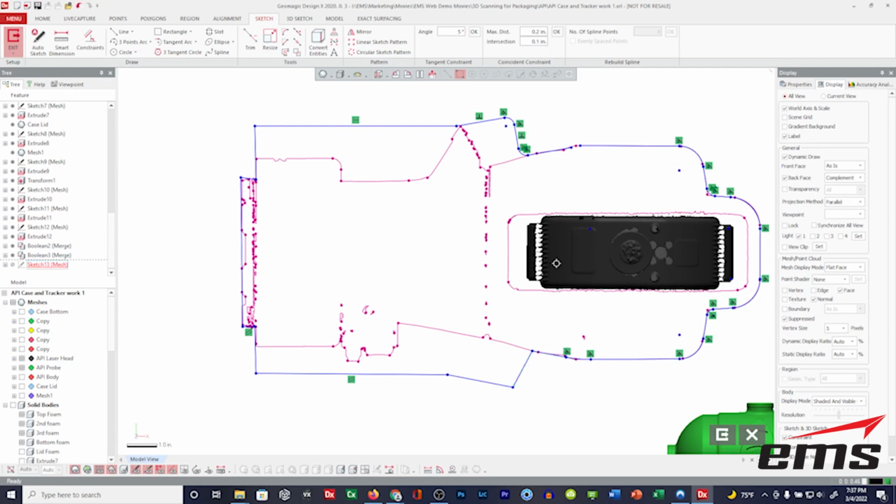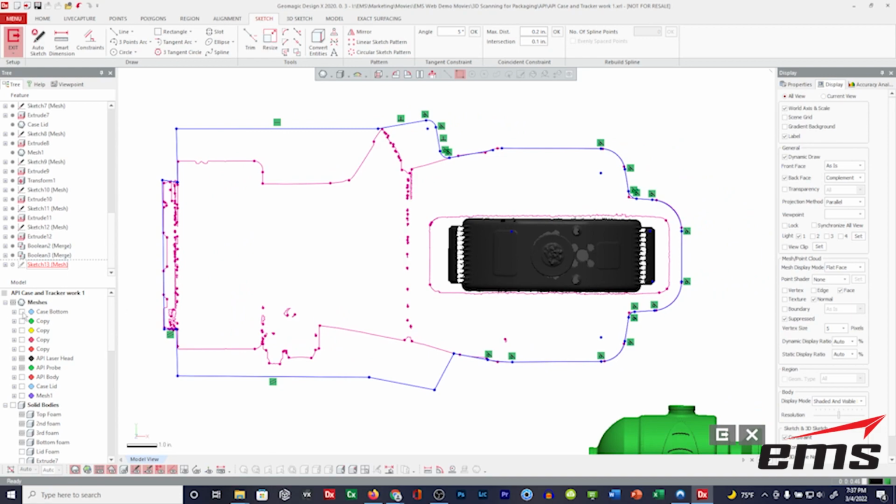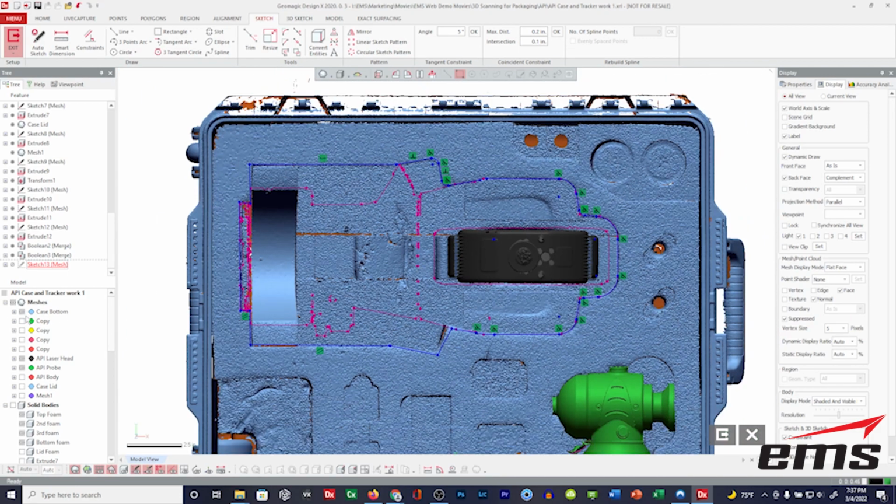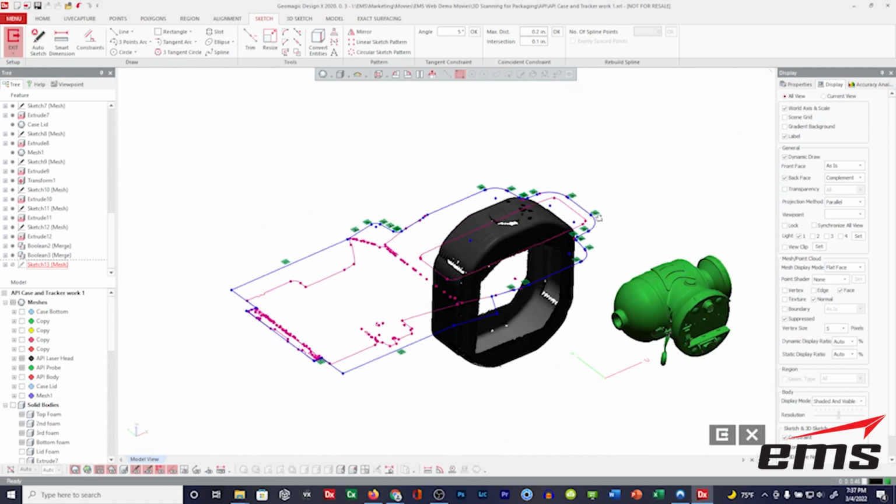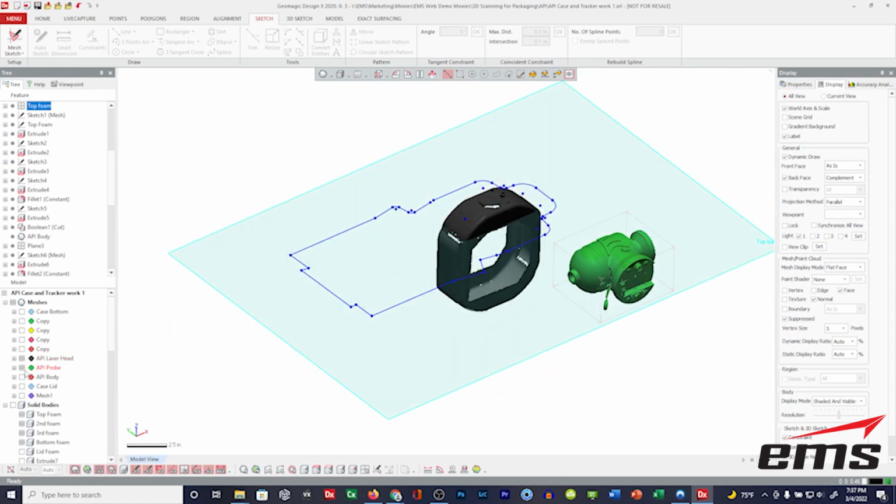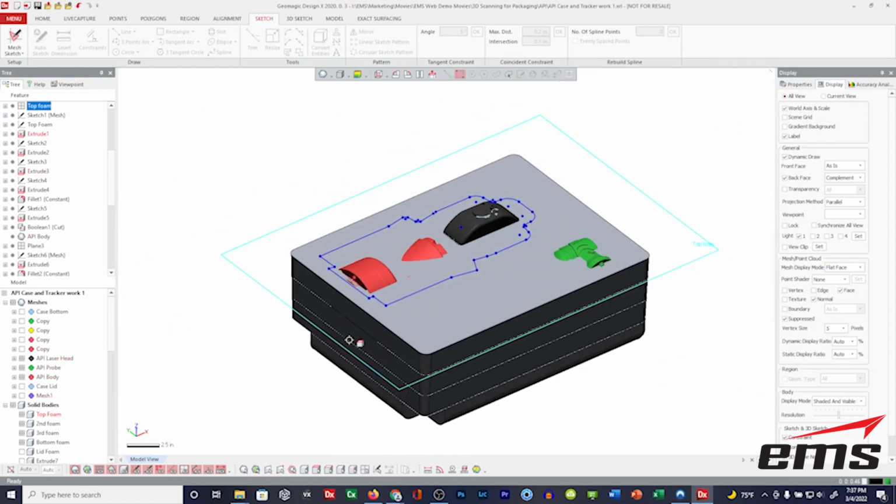Okay, so there is our first sketch. So let's go back and look at our case again. Pretty close to that. It doesn't have to be perfect here. So there's our first sketch. Now, let's go ahead and exit out. Okay, so let's bring the foam back. We'll bring back on our body, and let's bring the foam back for a minute.